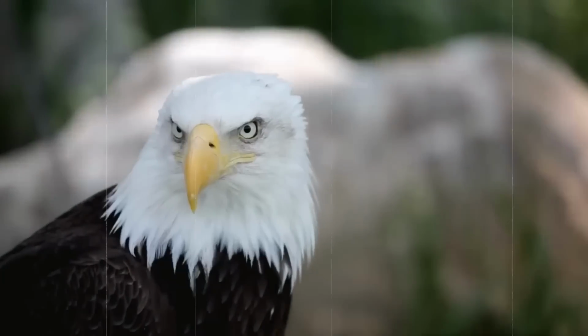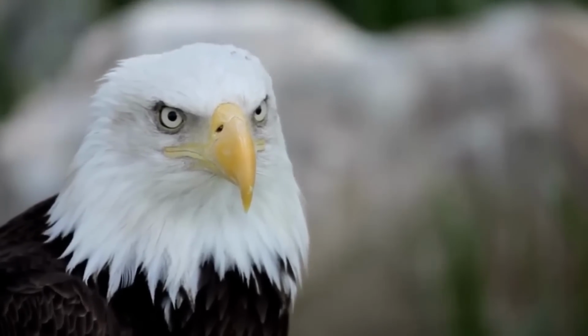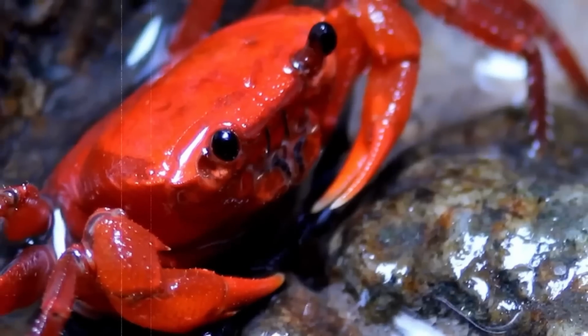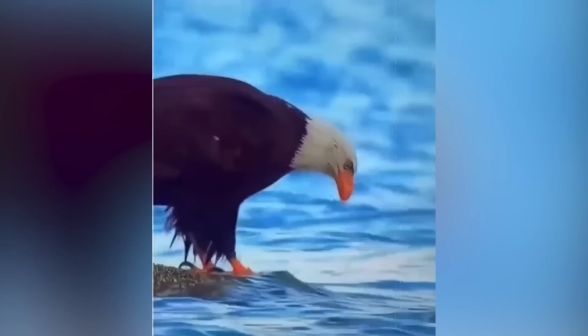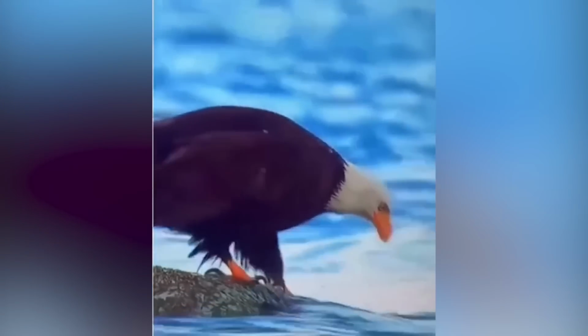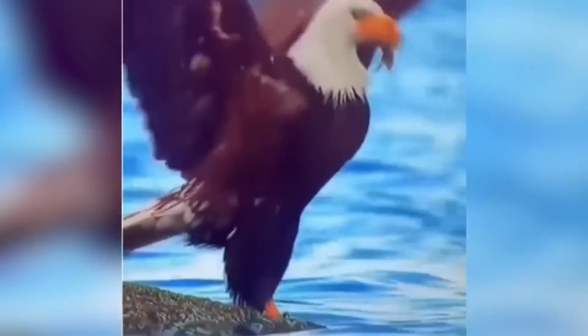Bald eagles are skilled predators, especially when hunting small creatures like chicks and fish. However, when it comes to crabs, things take an unexpected turn. In this video, a bald eagle lands on a stone in the ocean and grabs something from the water. It's a crab, but this crab isn't going down without a fight. The crab resists fiercely, targeting the eagle's face and eyes.